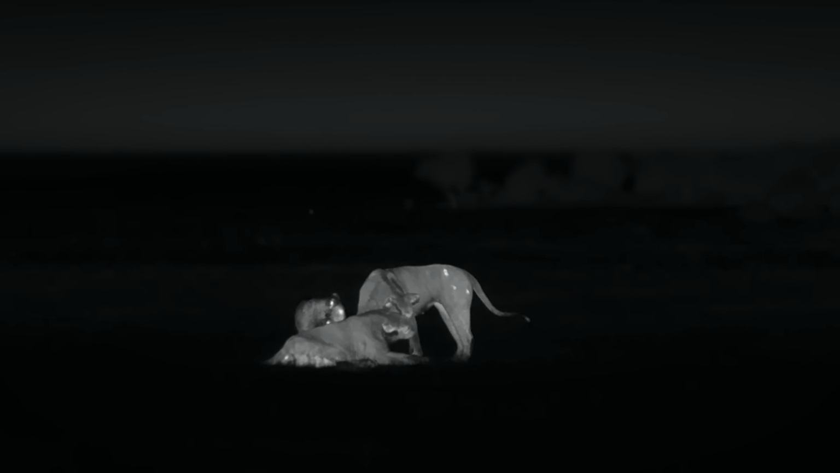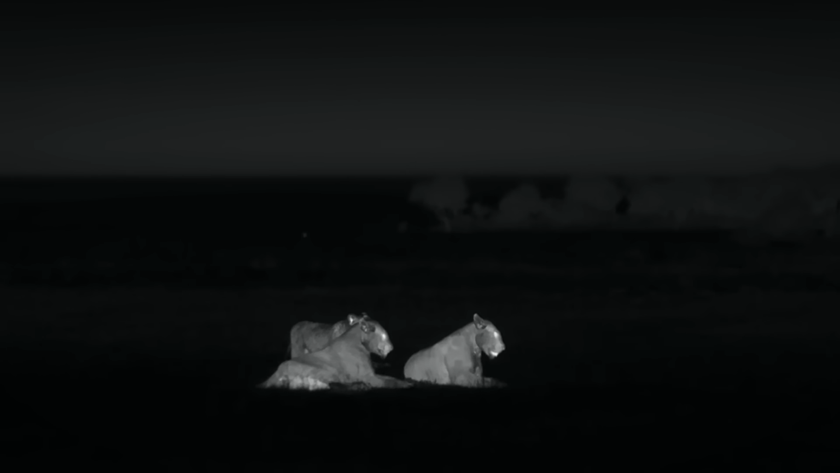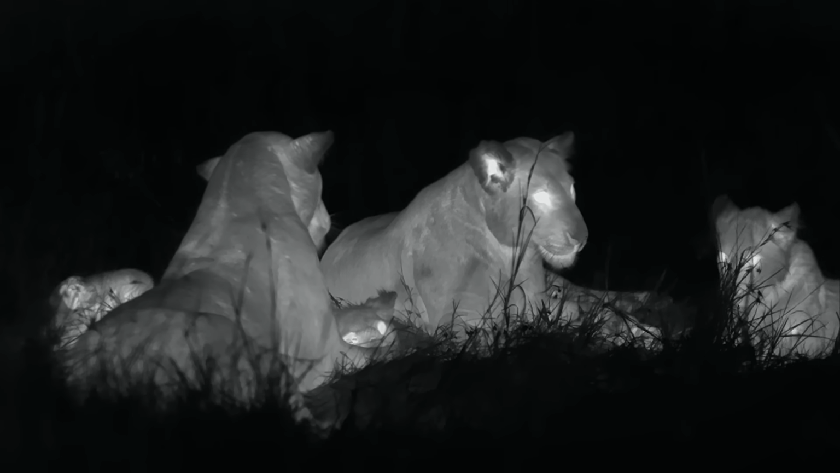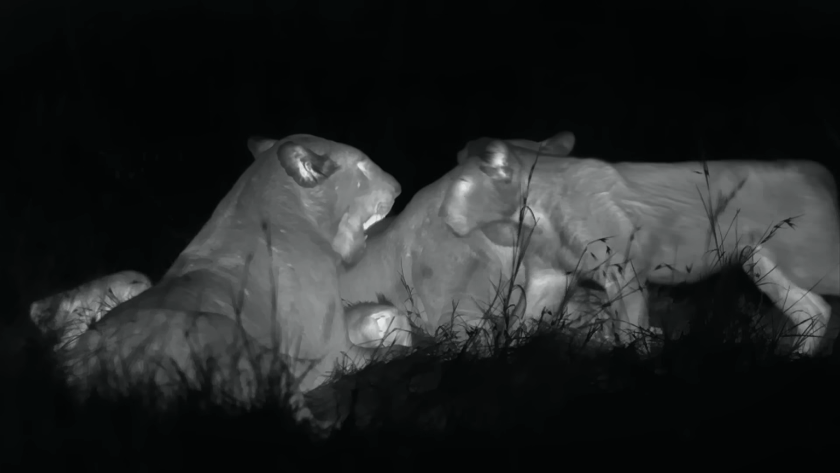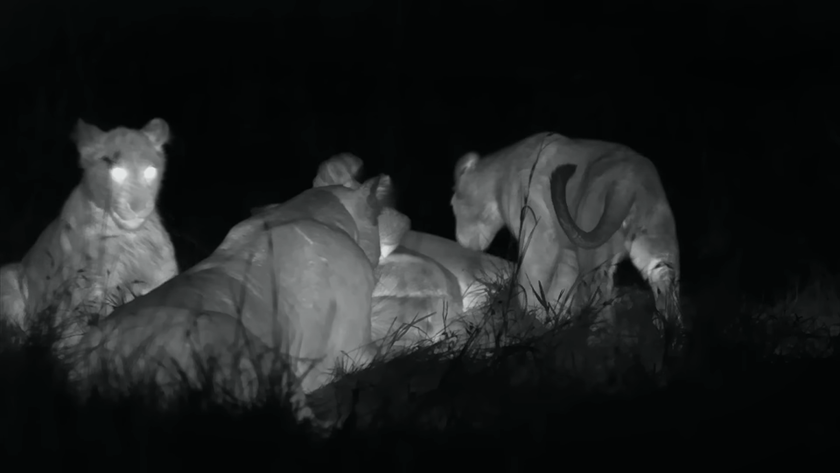The night shift begins for the two lionesses who had to give way to the buffaloes during the day. Of course, the little ones are in no mood to go to bed just yet, but the females must soon go off on the hunt.